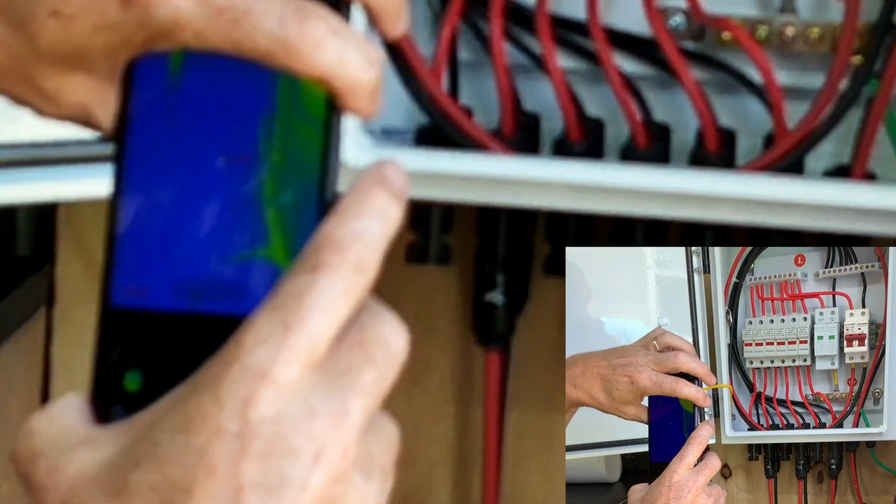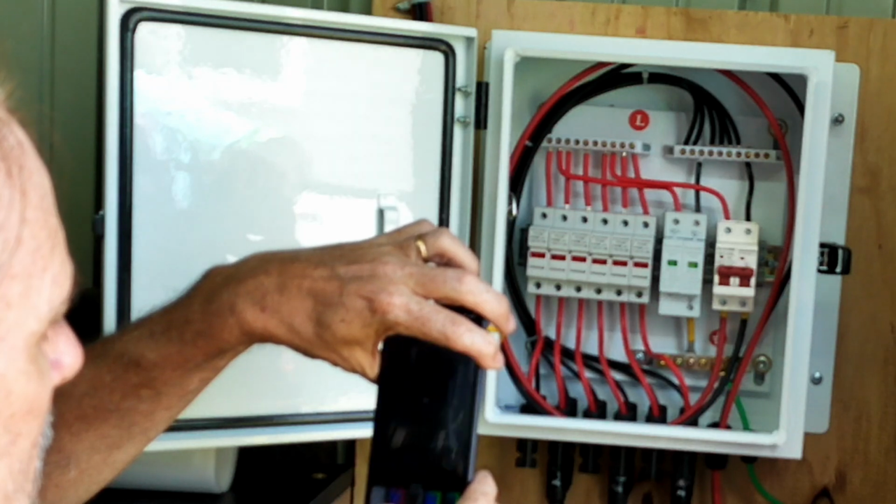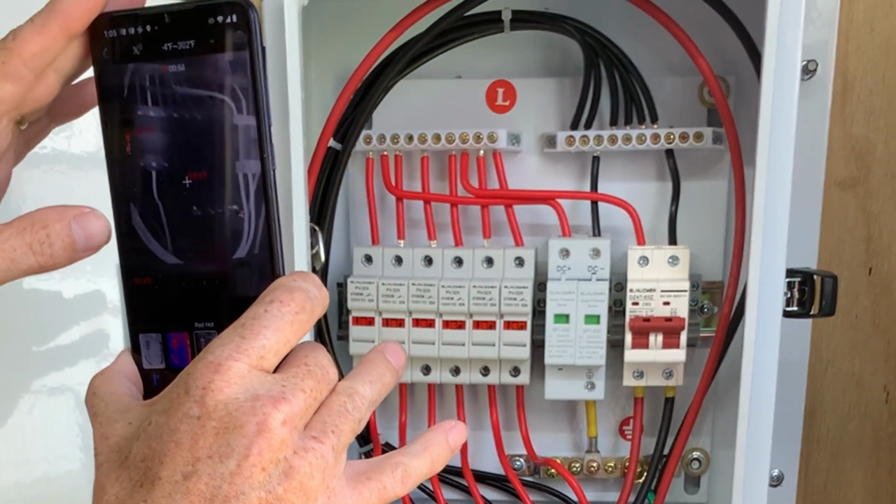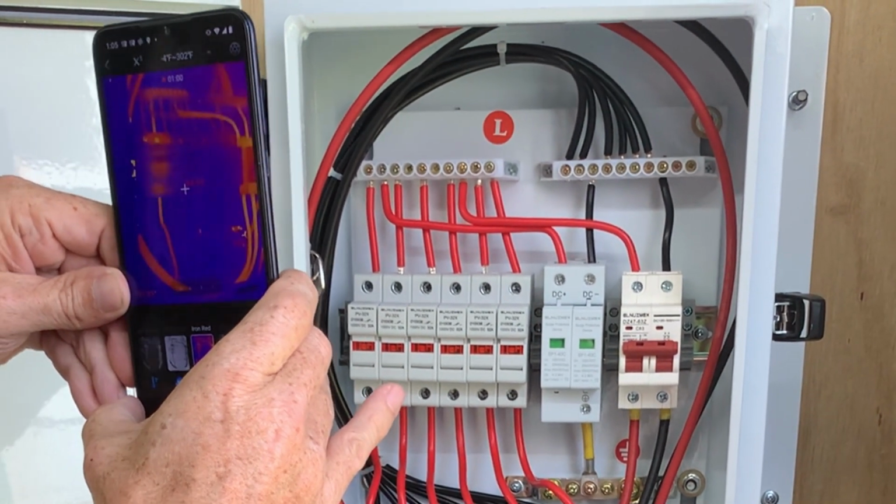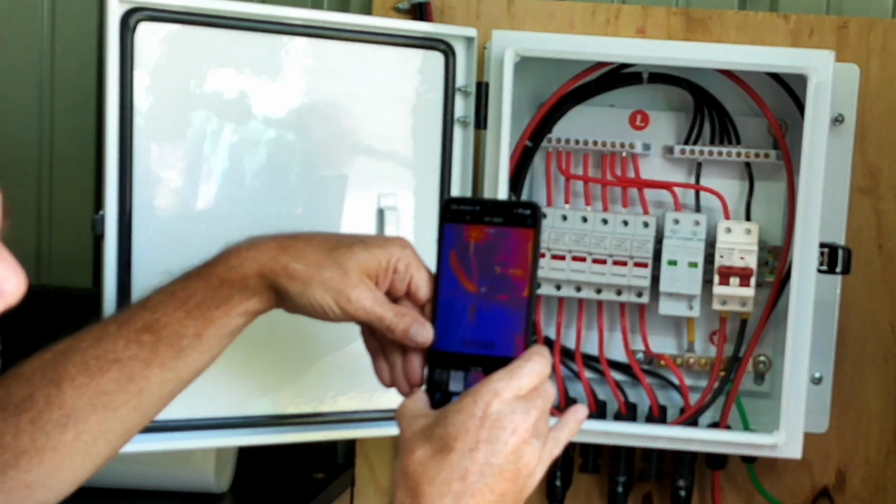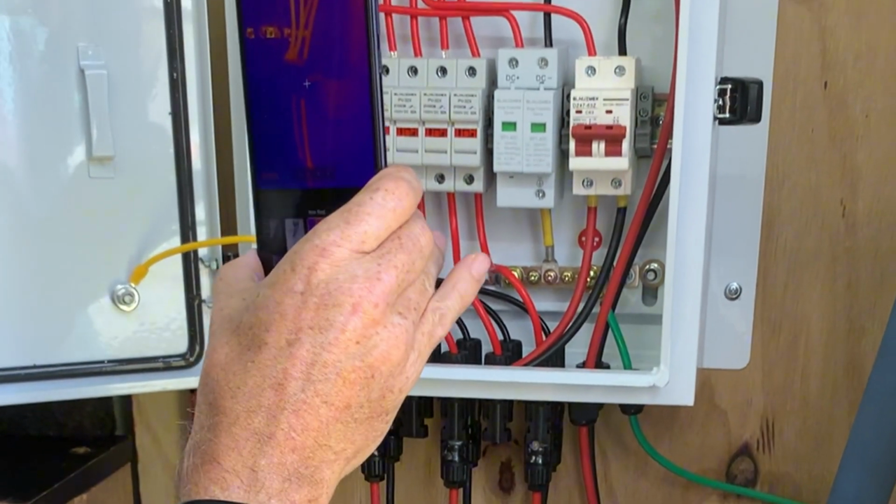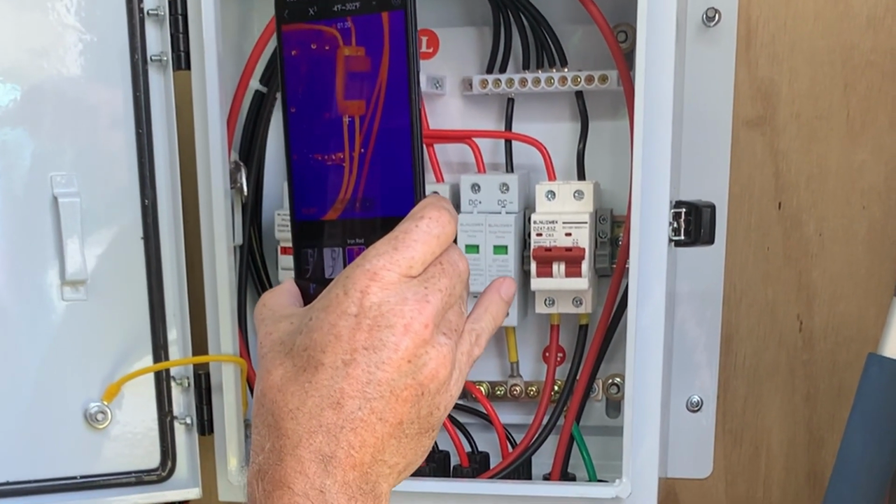One of the things I noticed about this camera that's really nice is that I have some color schemes I can pick that are a little bit different, where the hot spots are red. This basically shows me a picture with the hot spots red, which is really nice. You can also go to the iron hot lines, which I'm thinking is a lot more sensitive, so it's very nice that this is lighting these items up. This is a much better view for this, where the temperature difference is much smaller than the other one.